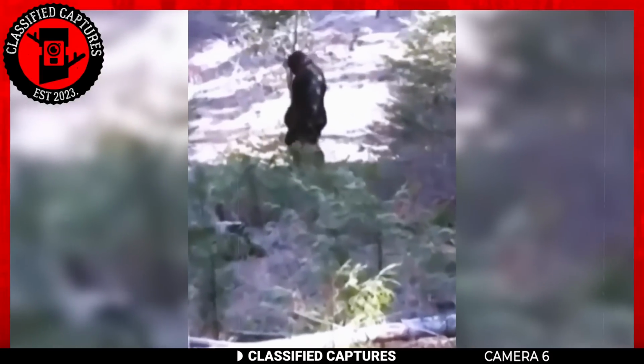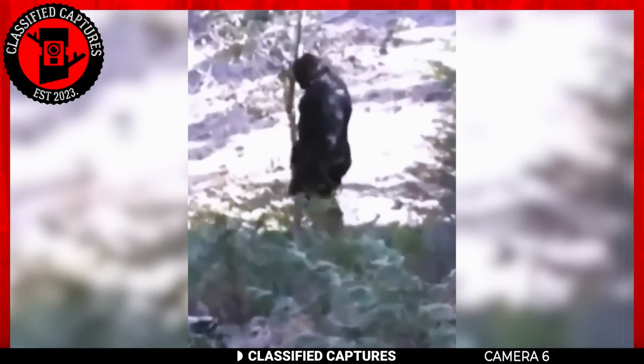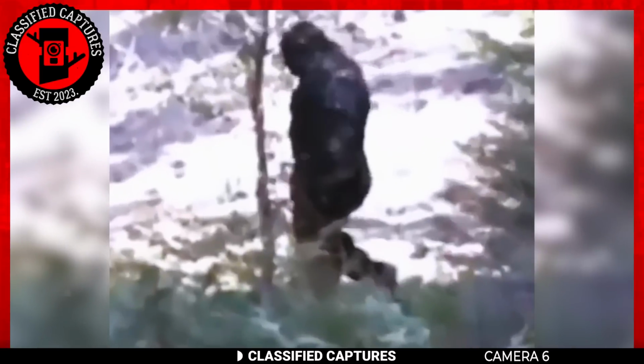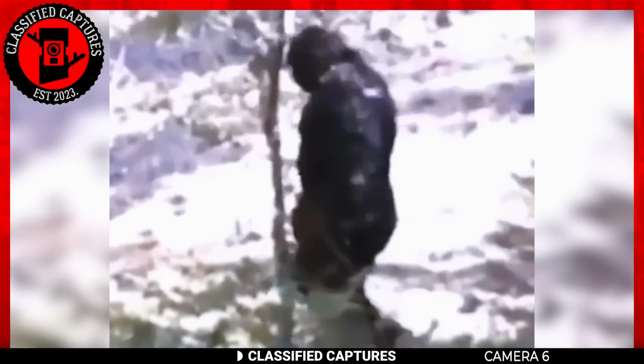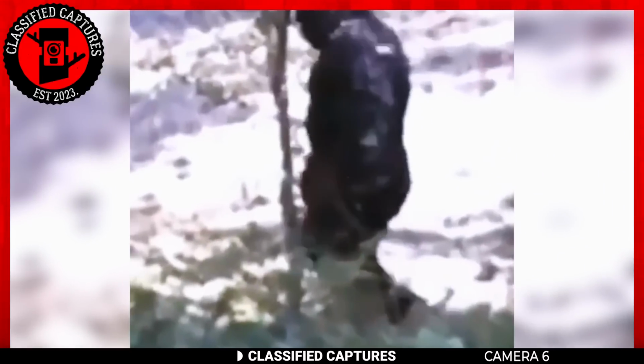This dark-furred behemoth, standing at a towering 7 feet or more, gracefully ambles across an open field with its head lowered. There have been times when people stage Bigfoot sightings just for fun, be it a person in a costume or CGI. In this case, it looks like a person in a costume. What do you think?